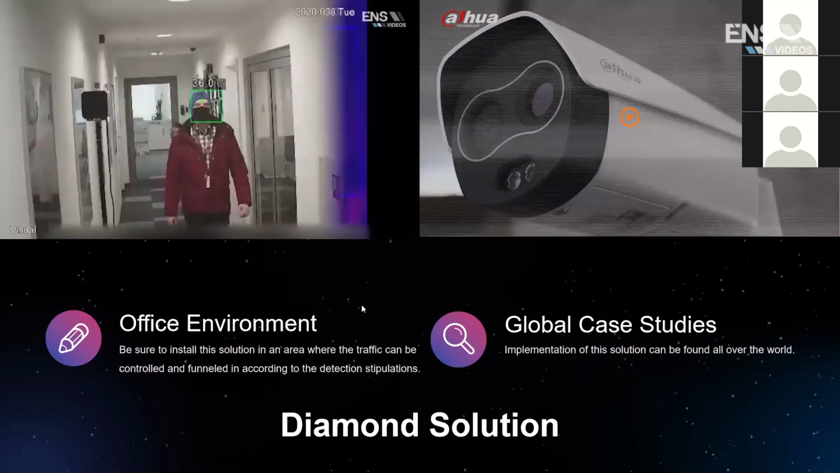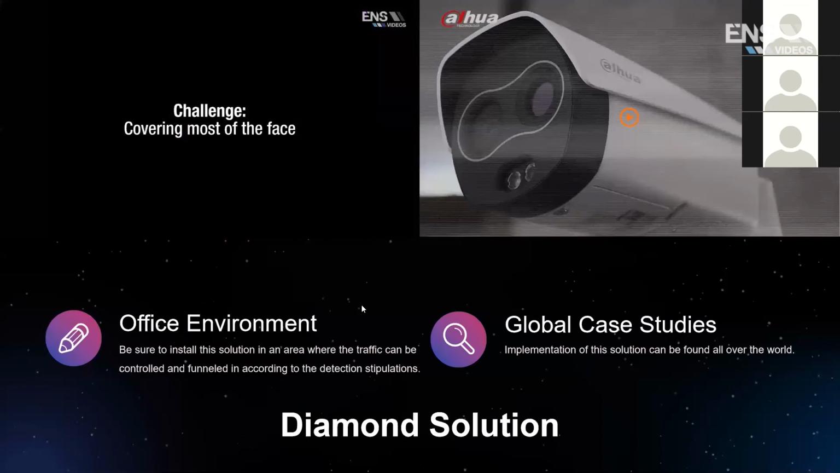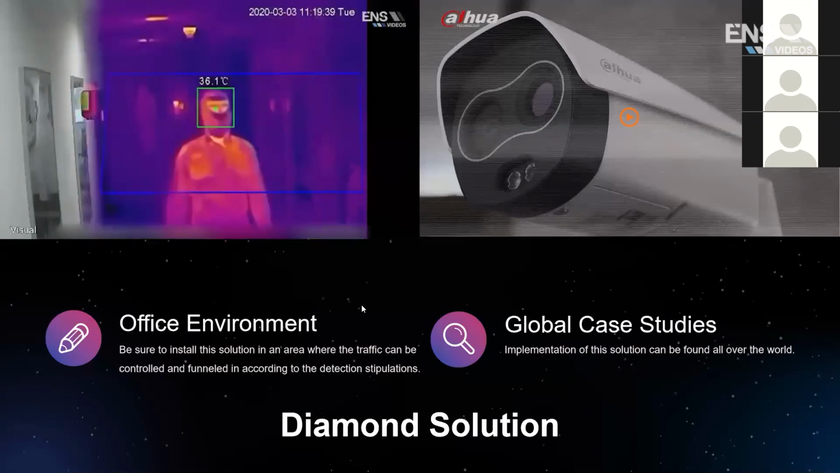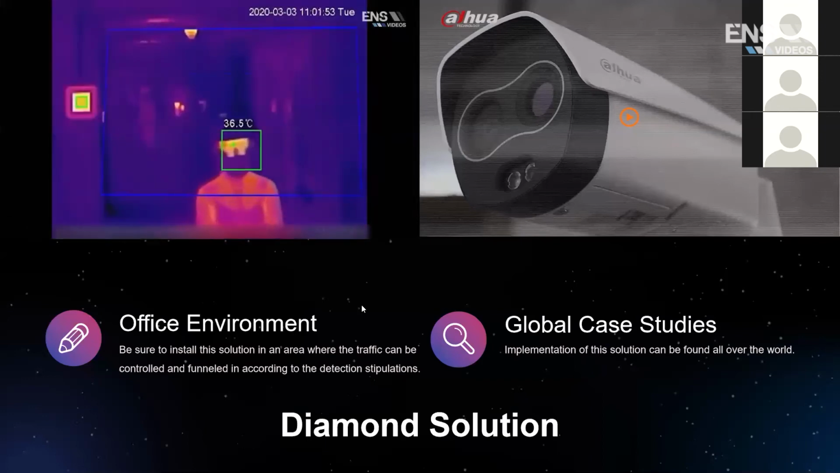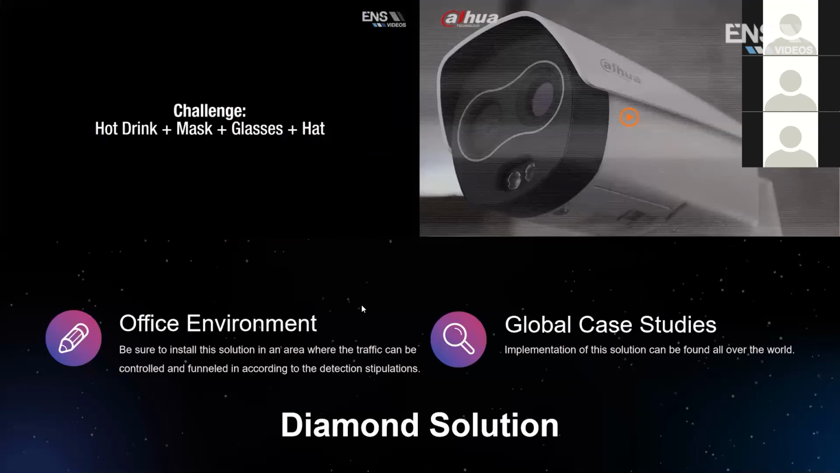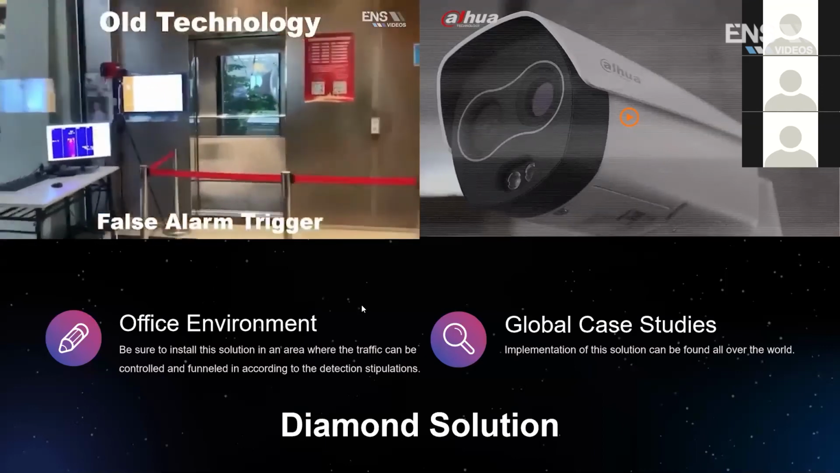This section is to show you obstructions. So can it detect through certain objects? The answer is yes, because what they're looking for is the forehead temperature.